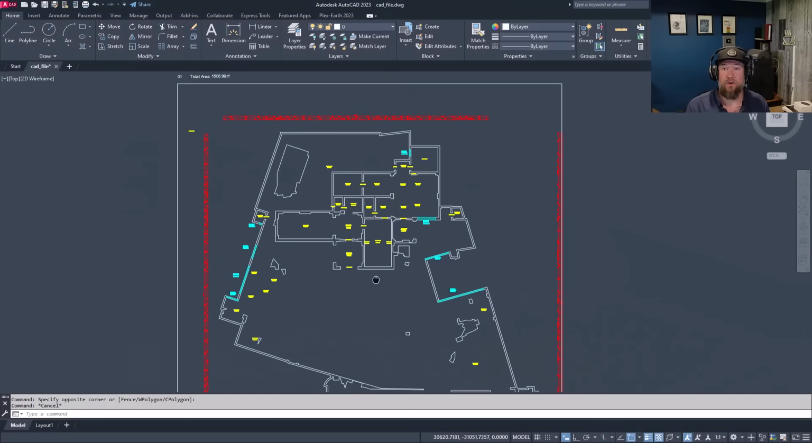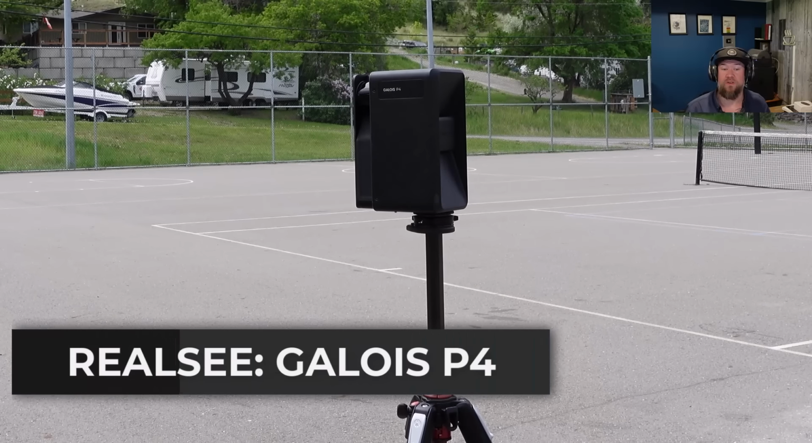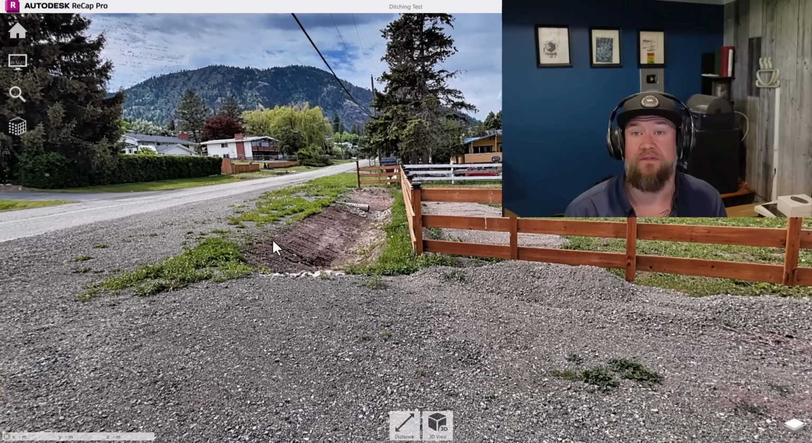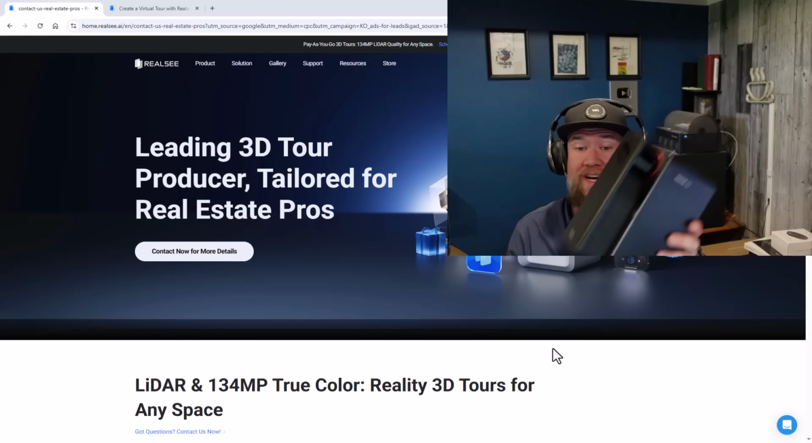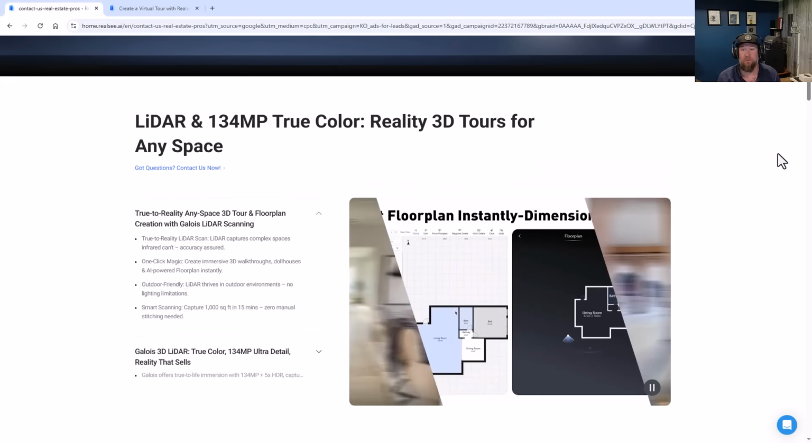In today's video, we're testing the Realsee Galois P4. It's a 3D LiDAR scanner that captures real-world spaces and turns them into point clouds, CAD files, or even a 3D tour of the site. We're going to see how this scanner actually works, what it can do, how accurate it is, and I'm going to show you what we can do with the data in Recap and CAD once it's collected.